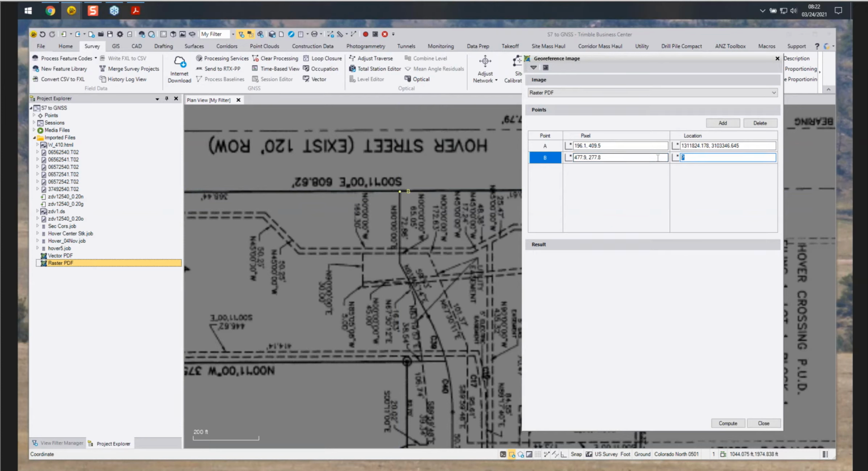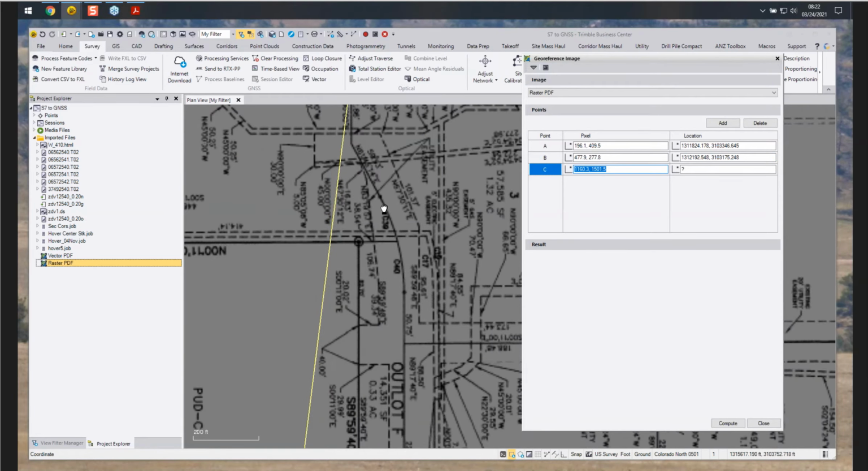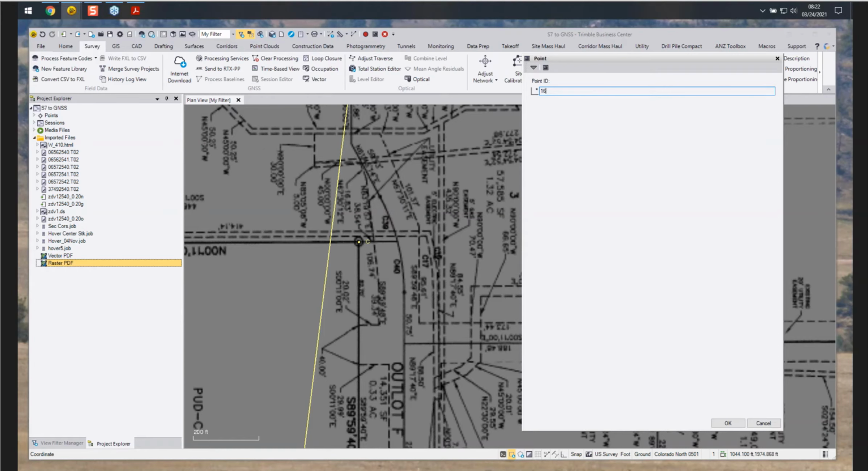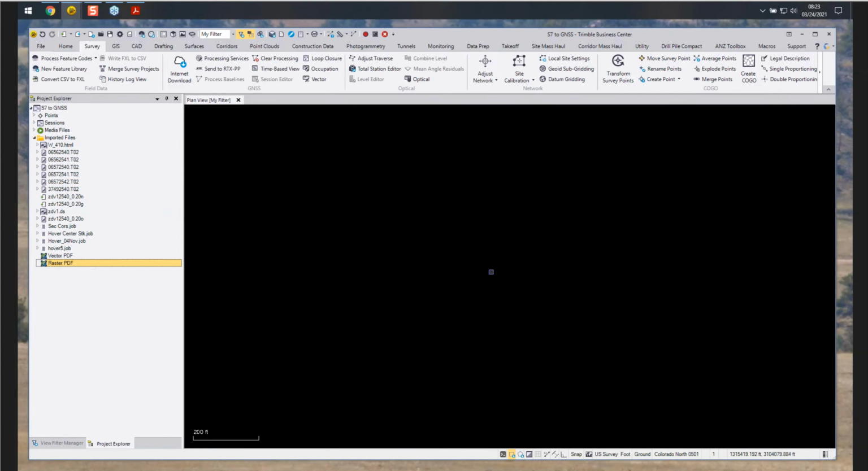And then we'll add our point ID by right clicking, add the point, 160. And then we'll just add one more. And we'll go right here and right click, 0.165. Click OK. Now we can compute. That gives us a little mean at how much it had to move the image. We'll close that and close that command.